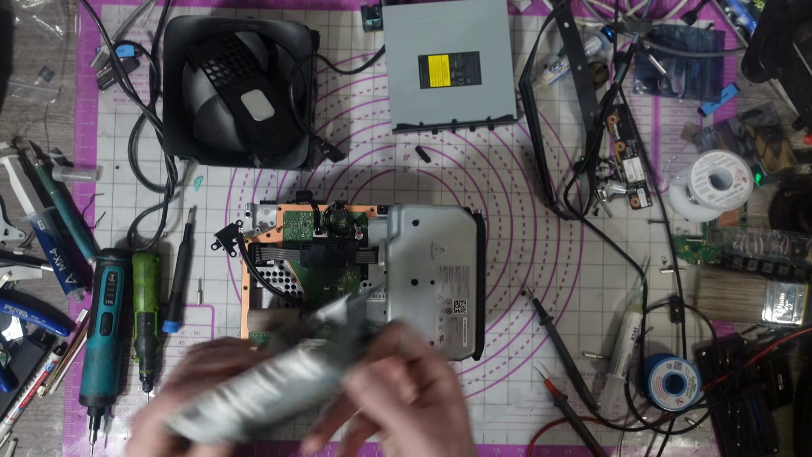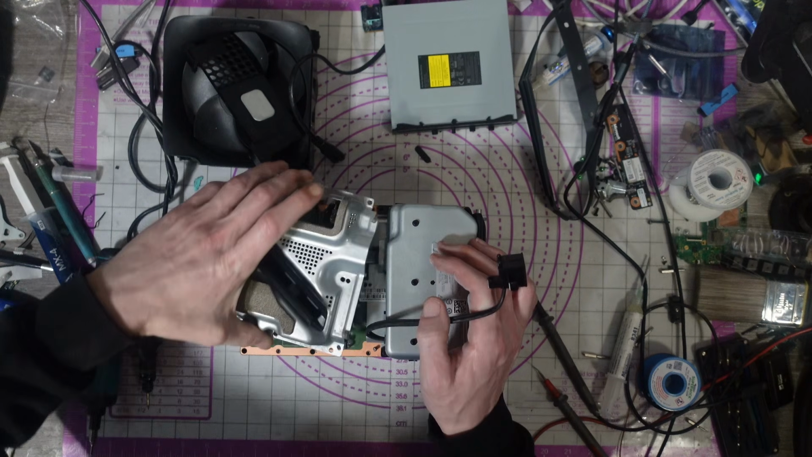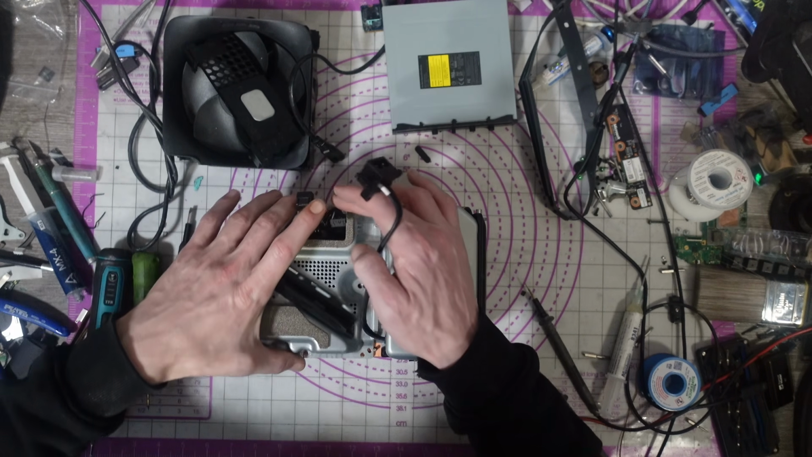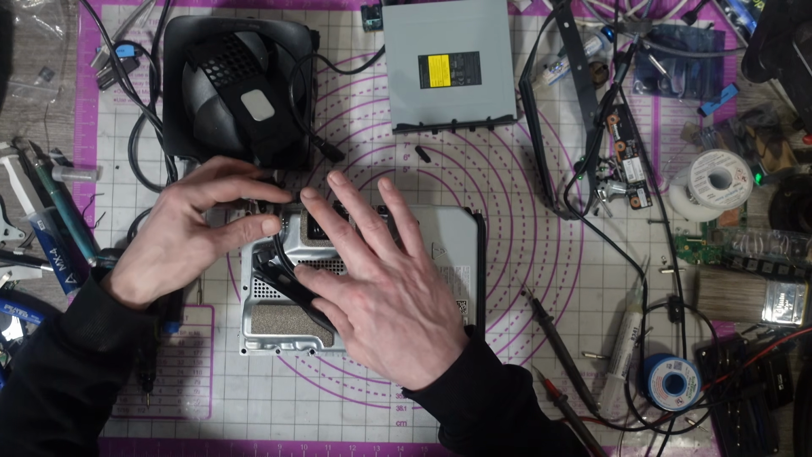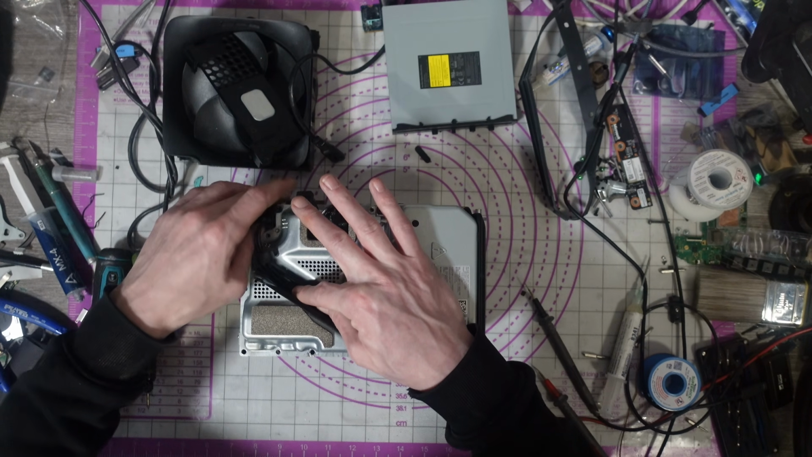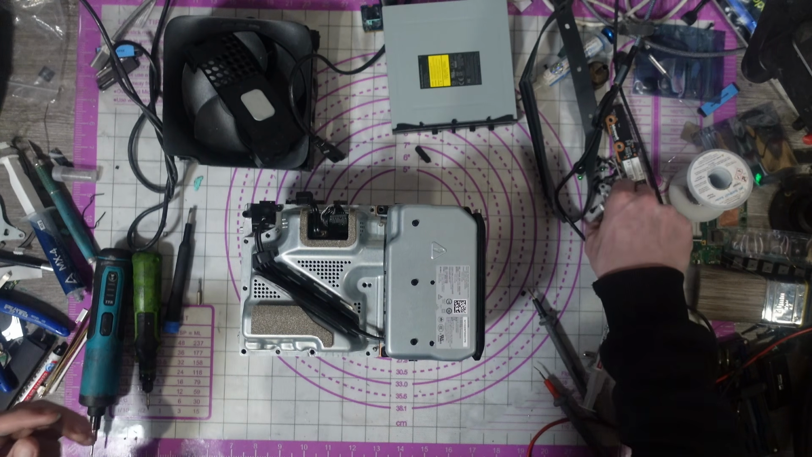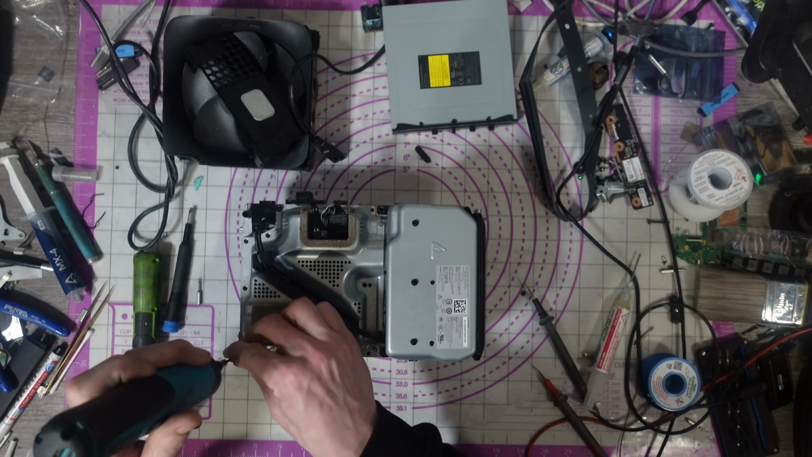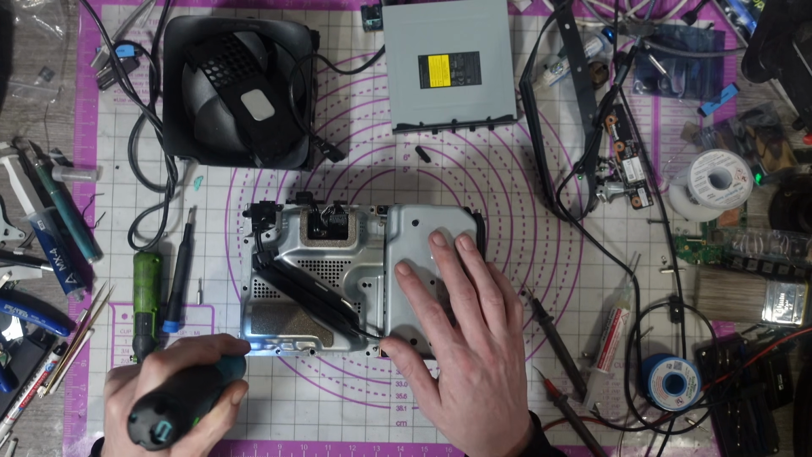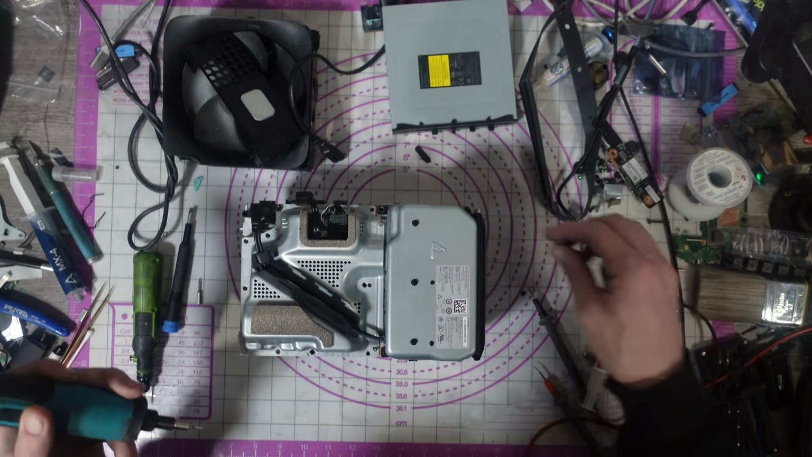But I don't know what is the case with this. Is it a case where that MOSFET was weak because it took a big hit, or is it a new issue? I don't know. I'm not going to charge for a new issue. I would love to know, and only time will tell. If you don't see another video for this particular console, then it means that it's fixed permanently.